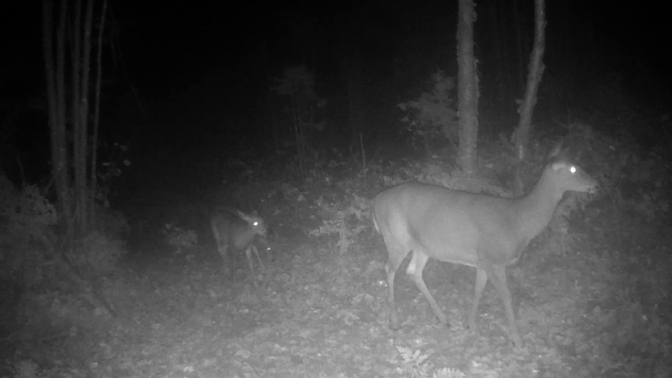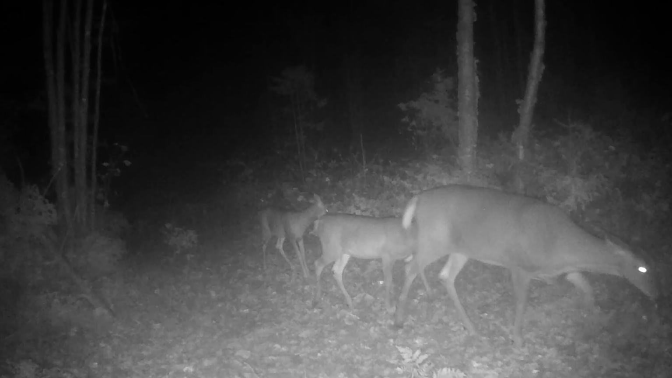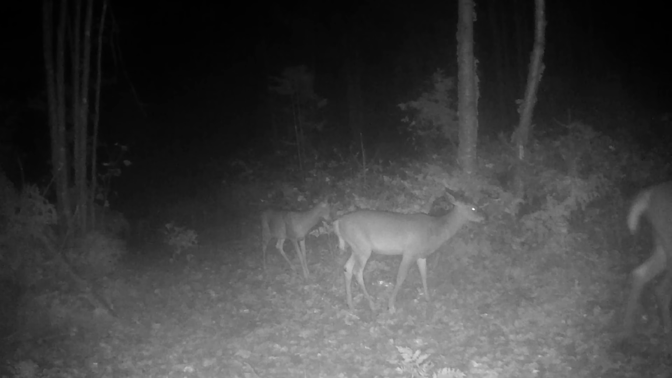Seems like the mother is taking them all over the property. They've triggered some of the cameras towards the front of our lot and the cameras at the back as well, but as you would expect, they were most active around the food pile.